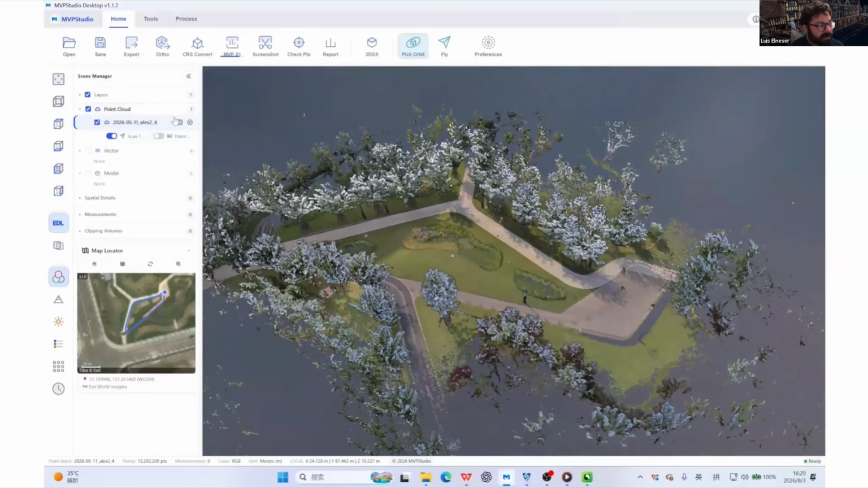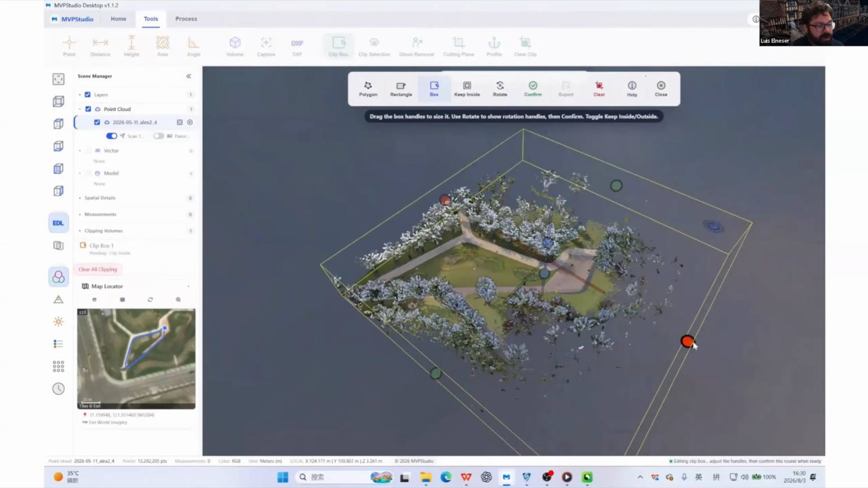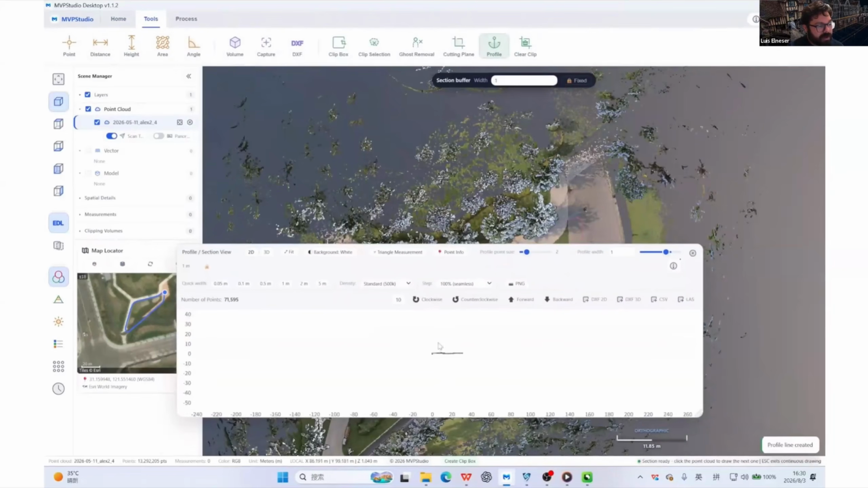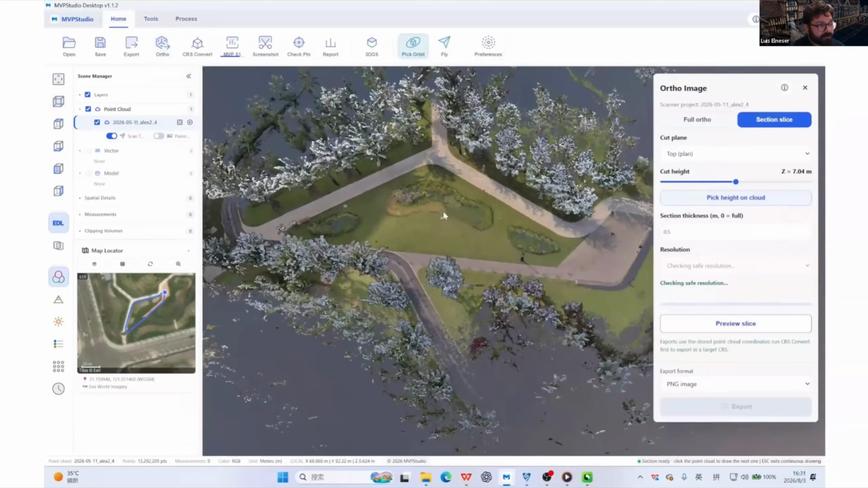So some other basic point cloud tools, apart from the measurements, are editing and clipping the area. The clip box lets you define an area of interest. The profile lets you cut a section and define a profile of interest. This horizontal section is made up of a slice. So in 3D, you would see the slice width and the points that make up the average of the profile.